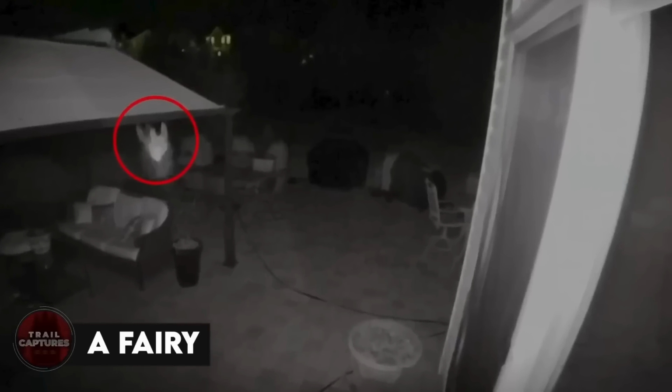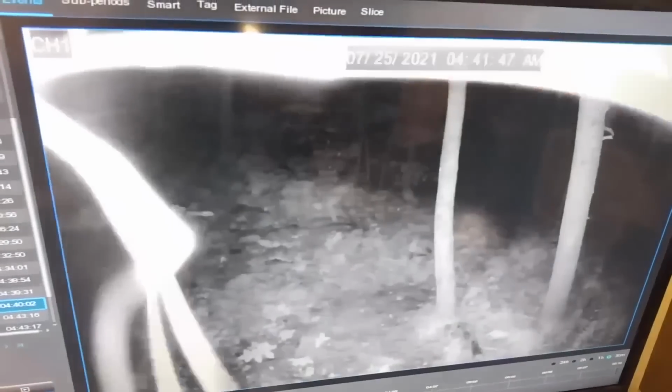A fairy. Just as spiders have been caught crawling on the trail cams, some other weird creatures have been caught flying here and there as well. For instance, take this one. This Ring camera was supposed to keep eyes on the intruders, but what it recorded left the house owners in shock. At first, what you see might look like a spider, but some tiny strange creatures keep flying around the camera. But what was it? Some fairies or something else?